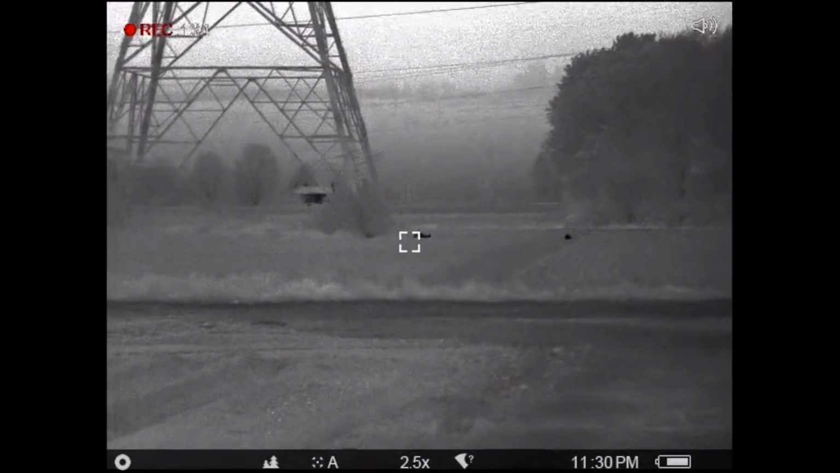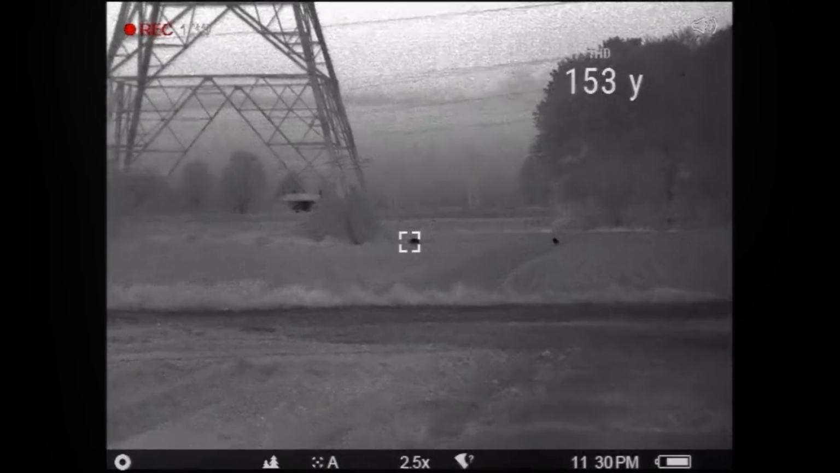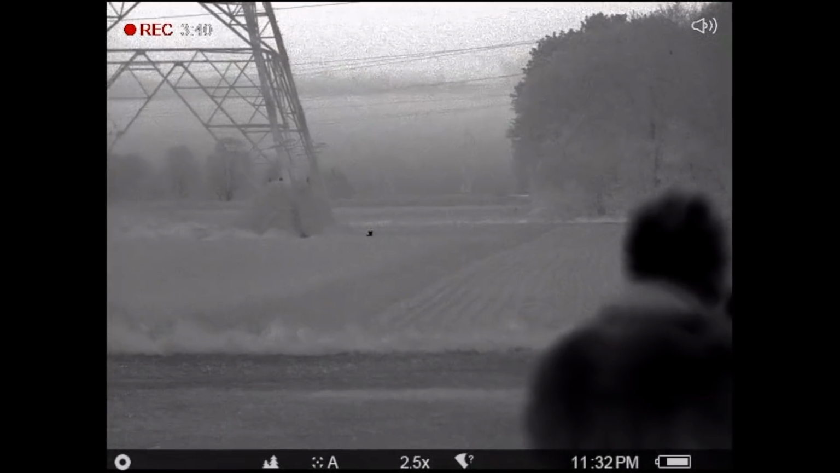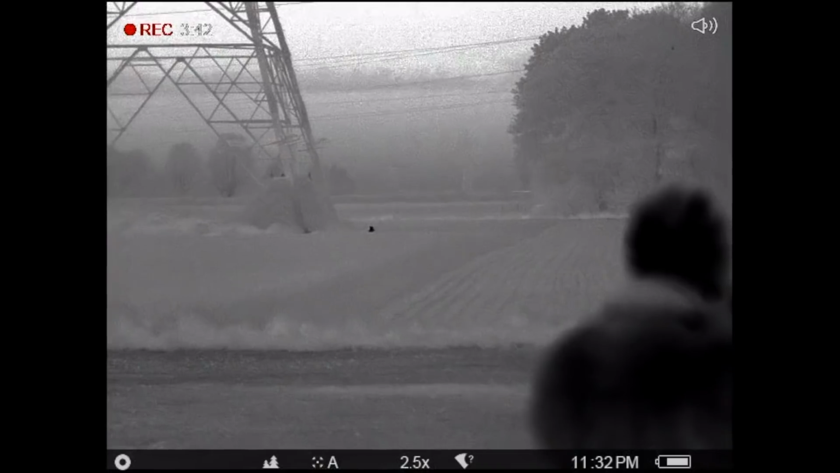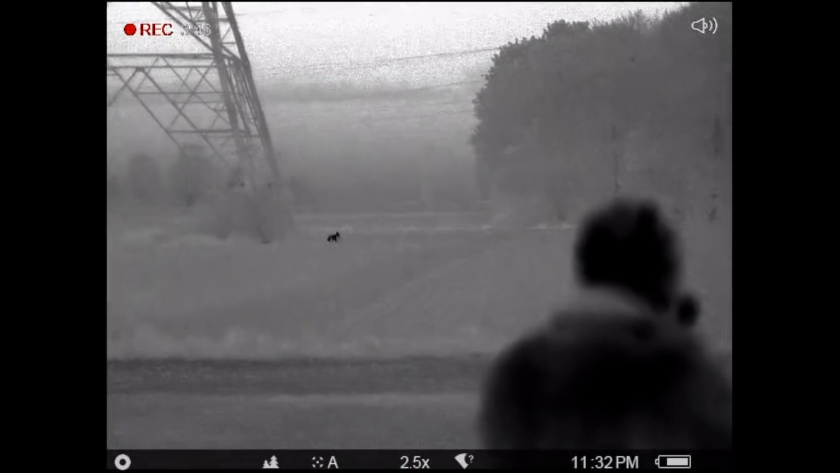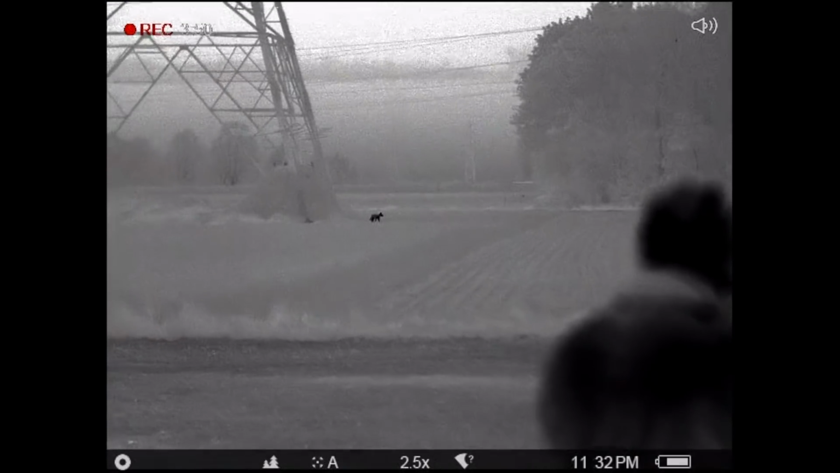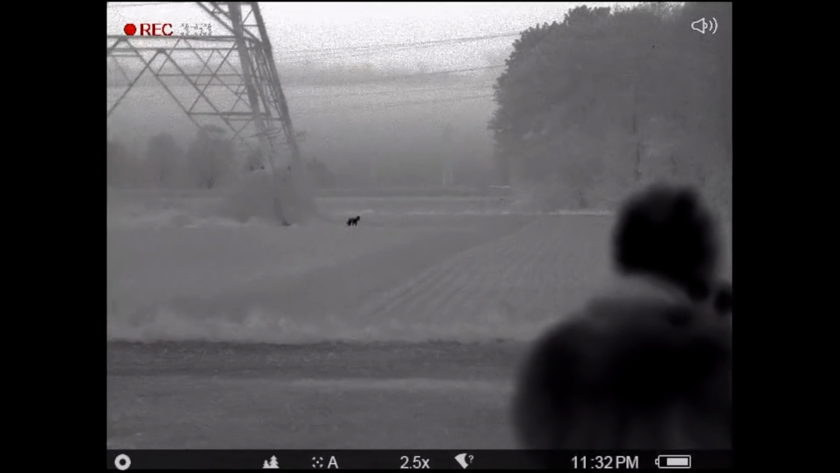Rick decided to hang back slightly because we were on a gravel farm track here, and I decided to go a little bit closer. So in this next sequence here, you can see Rick recording using the thermal spotter as I take the shot as the adult stands up. It's a good job he was recording, because I actually lost sight of the fox. It went down straight away.